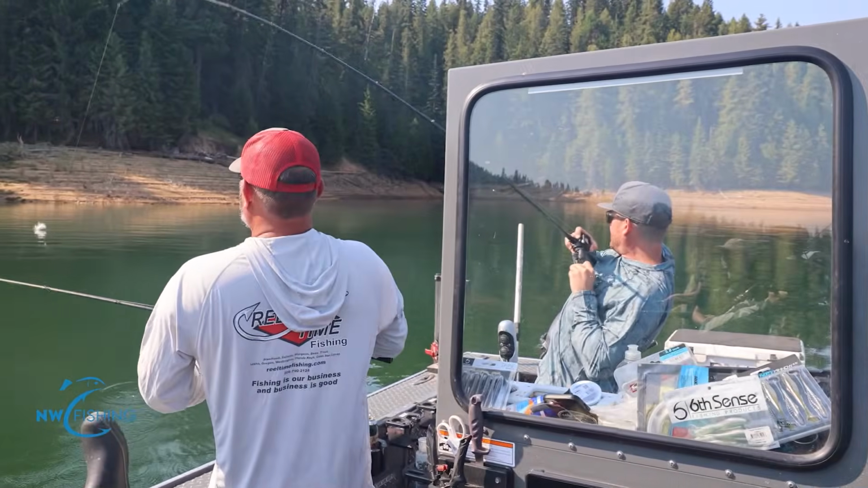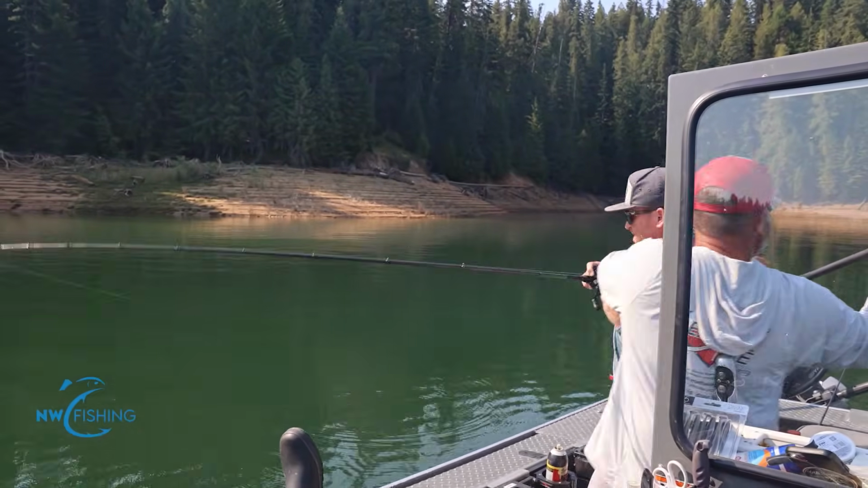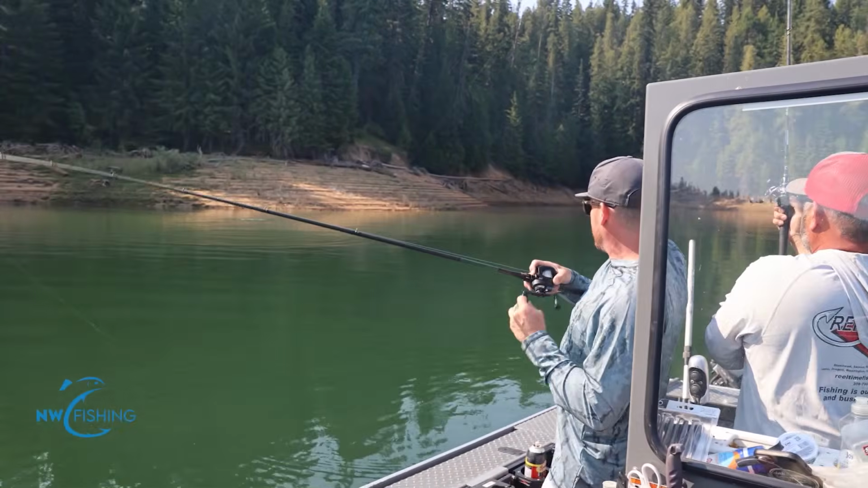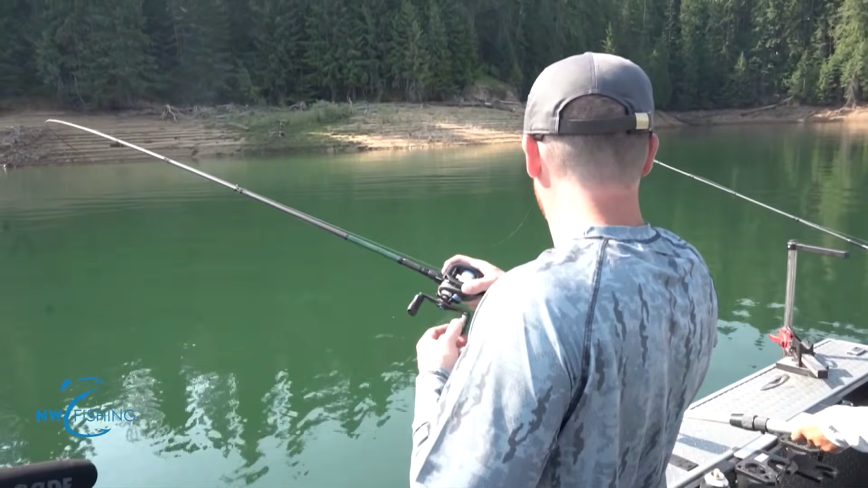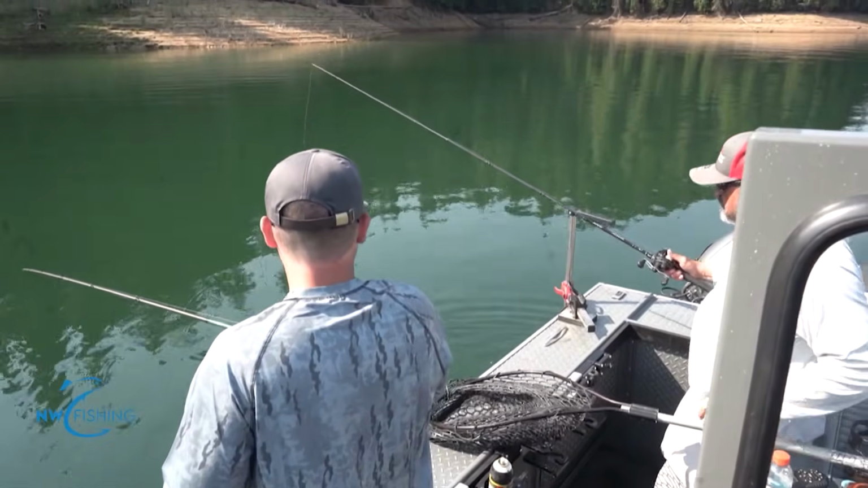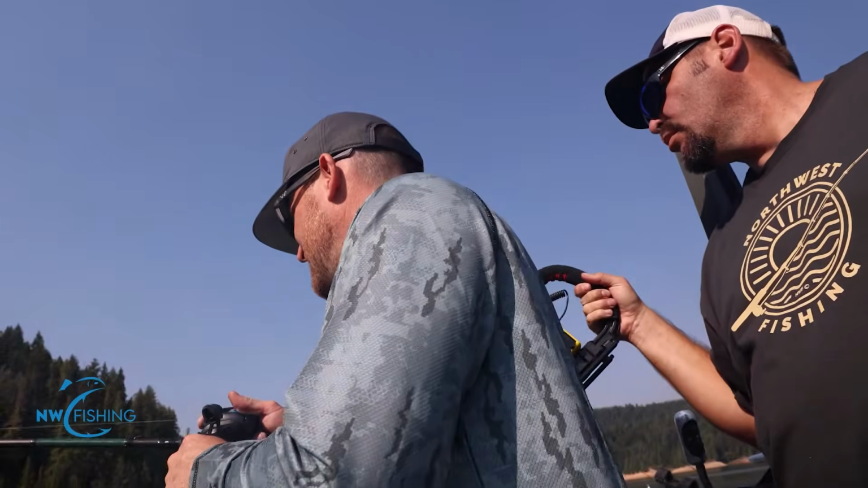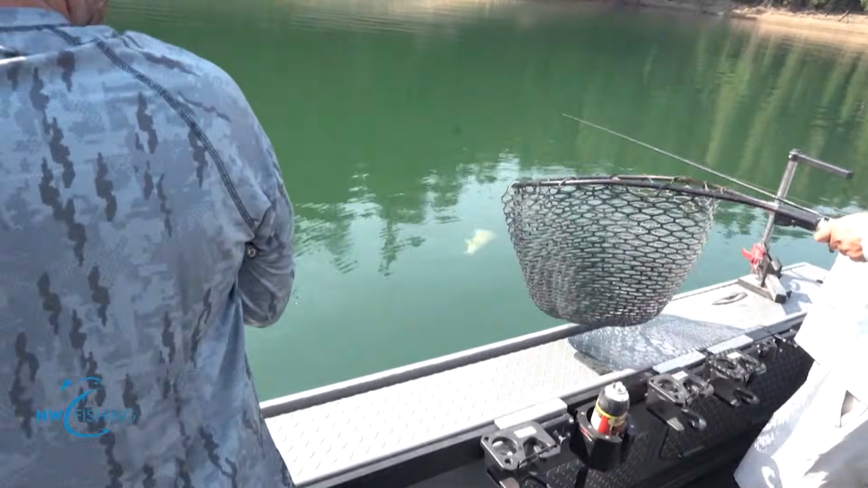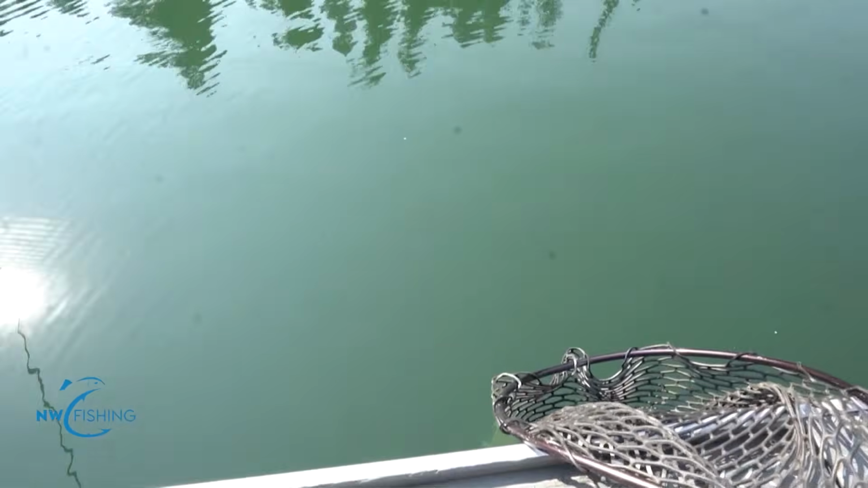Fish. Woo! That's Joe. Look at him. Nice fish, Joe. That's big. There's a big one with it, Toby. That's a good one. You bring a scale? No. I got one. Somewhere in this boat.